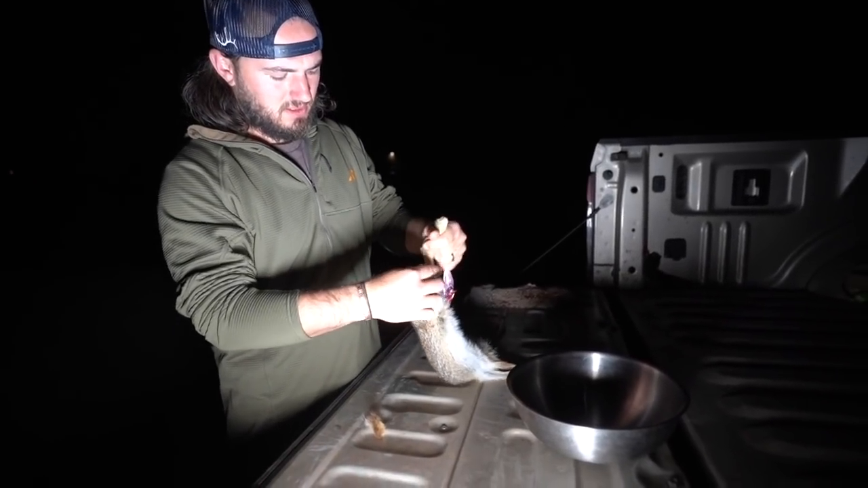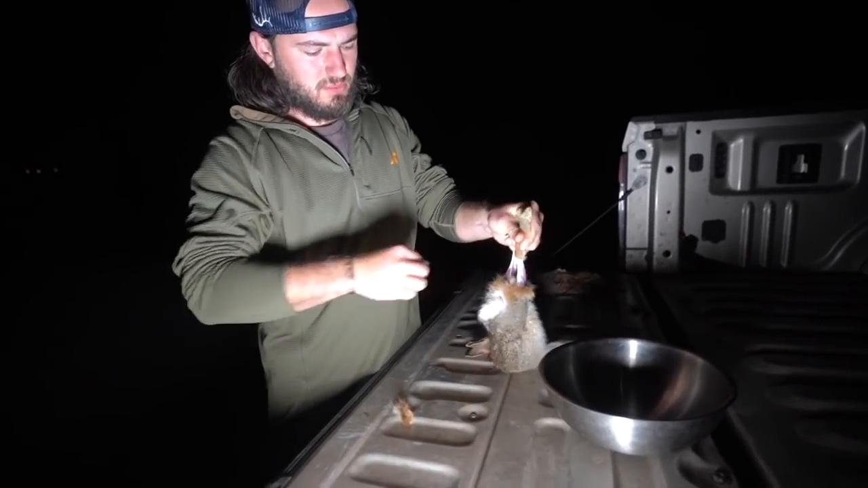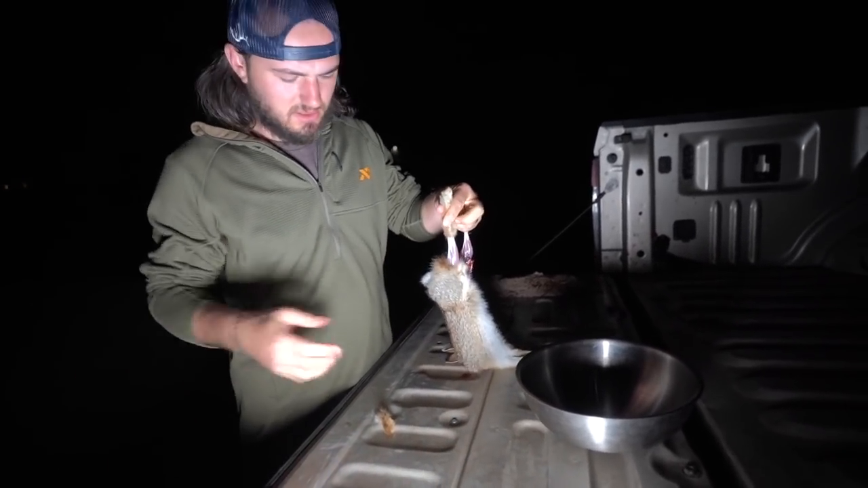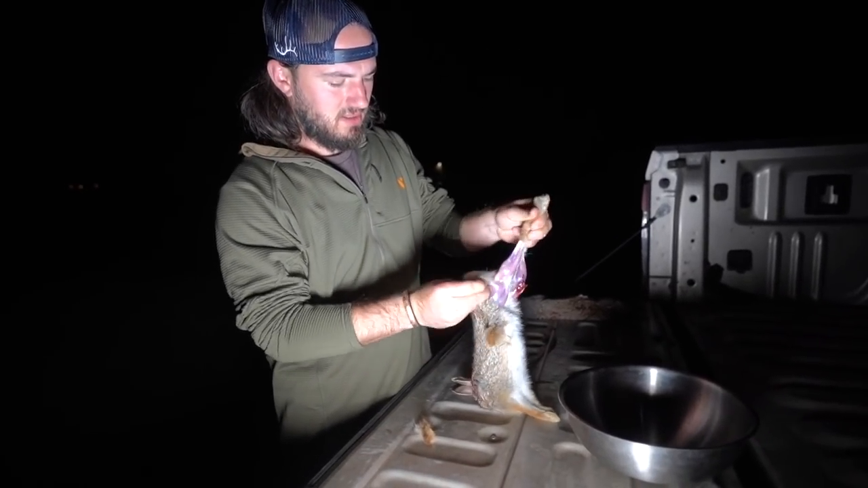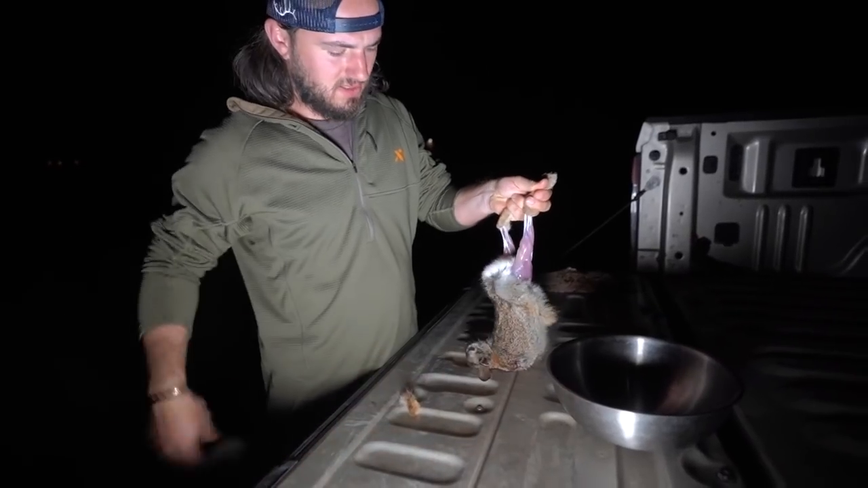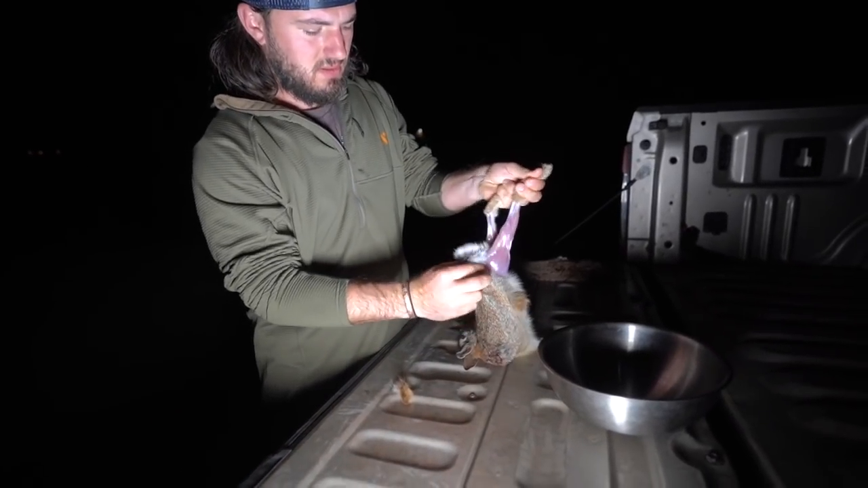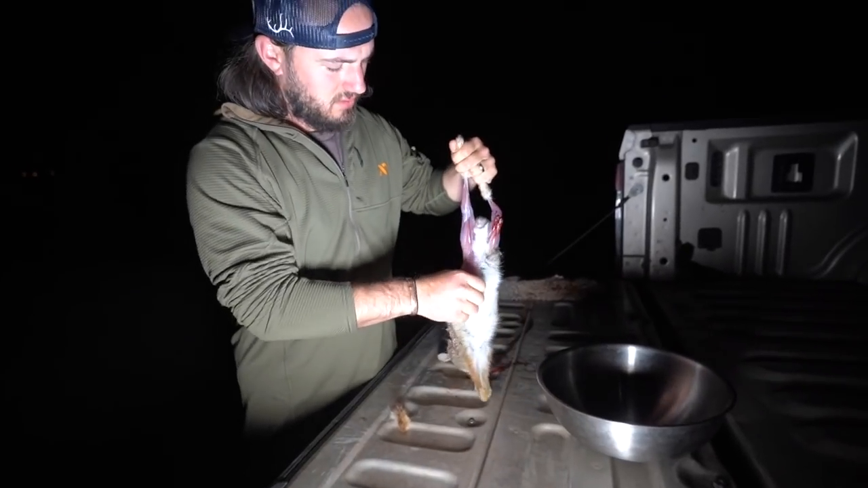They have really thin skin, so you want to try to keep as much hair off of them as possible, but it can be really hard. Just make sure your rabbit doesn't get wet, because once it gets wet, that hair does not come off that meat easy at all. So grab that skin and just work it down the whole length of the rabbit.